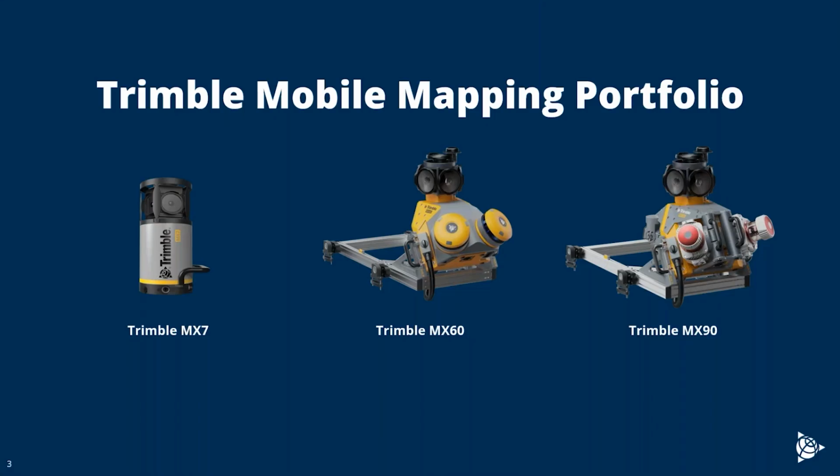So Trimble's mobile mapping portfolio. As it stands today, we have 3 systems. So our flagship system would be the Trimble MX90. It's kind of our do-it-all, meets every spec that you would be looking for. In the mid-range, we have the Trimble MX60.